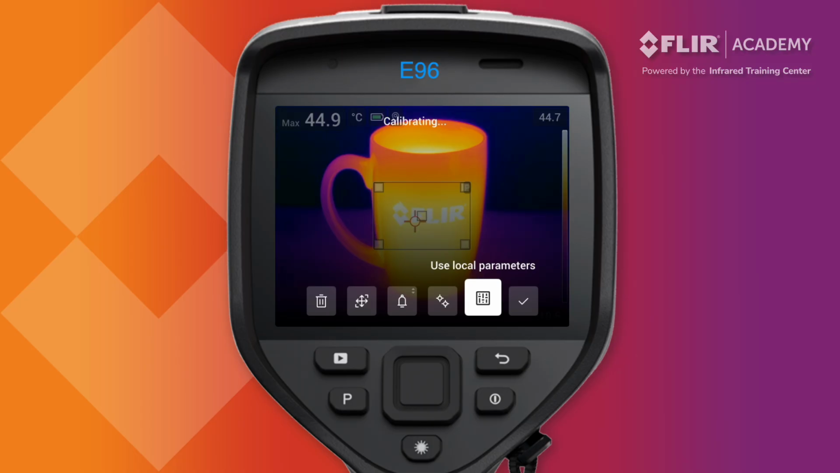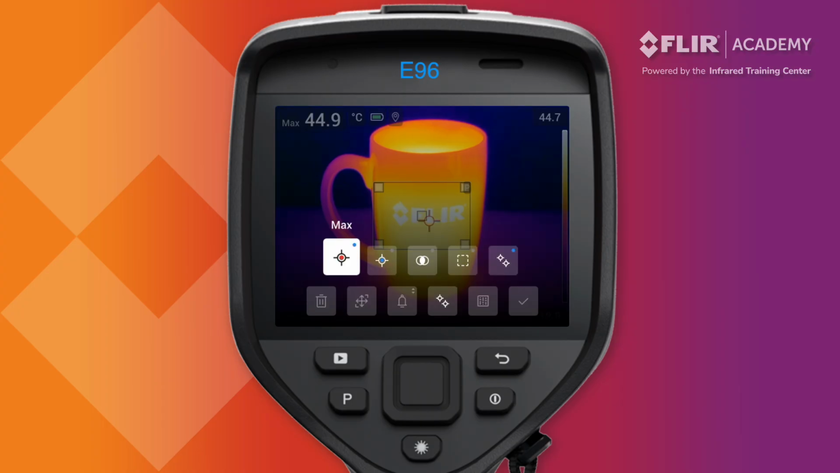The maximum, minimum, and average temperature options allow you to add or change what the area box provides for temperature measurements. By default, the hotspot area box provides a maximum temperature value. Operators can then add a minimum and average temperature value by toggling these options.